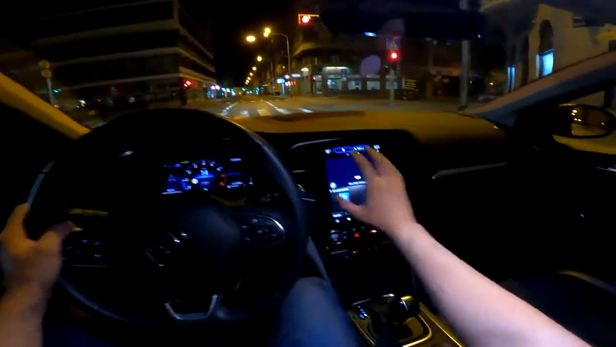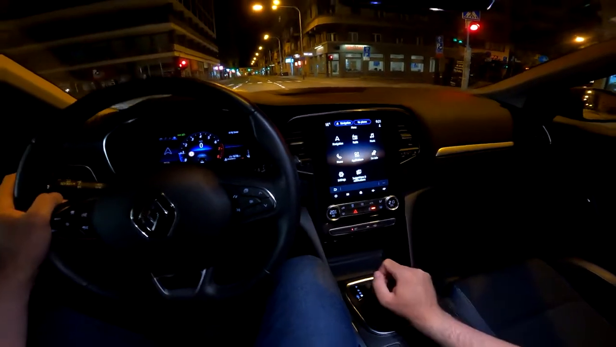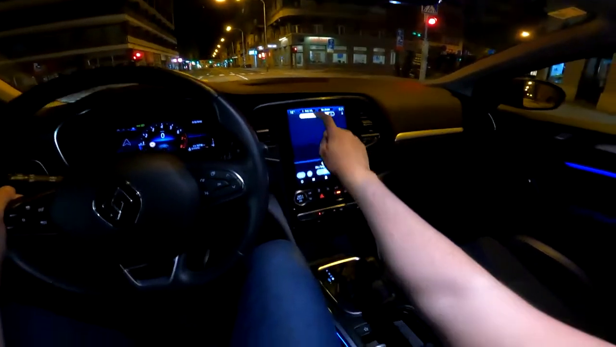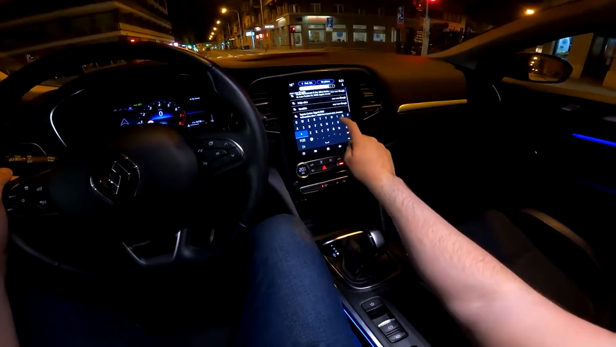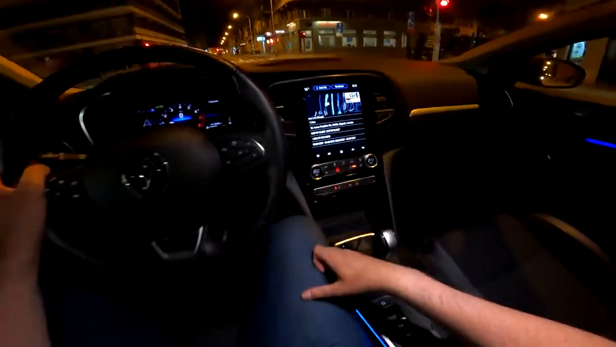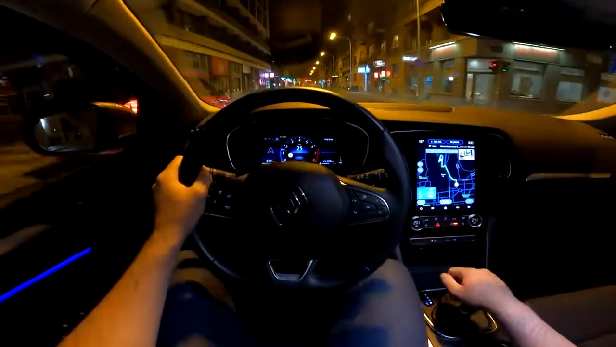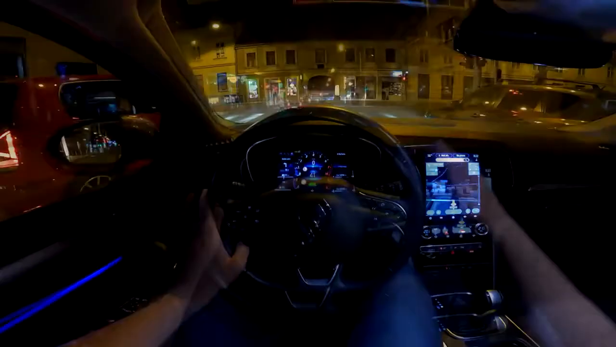When you press the home button, you have the widgets here that you can configure. If you press this, you go into the main menu, and here is where you can configure a bunch of settings. Let's actually turn on the navigation. You actually have the picture here also, and if we press go, we are ready. Turn left after 100 meters.